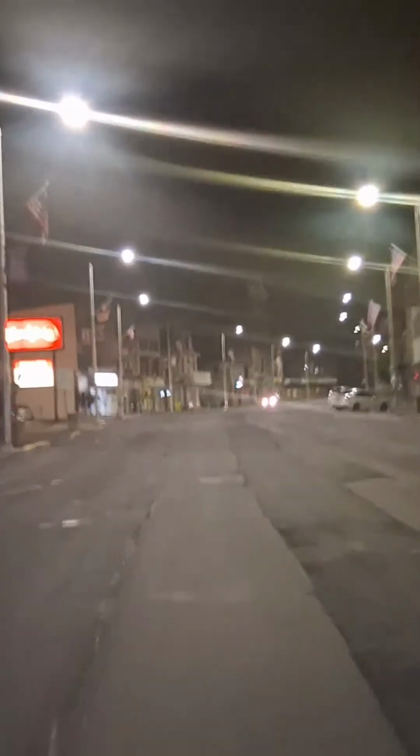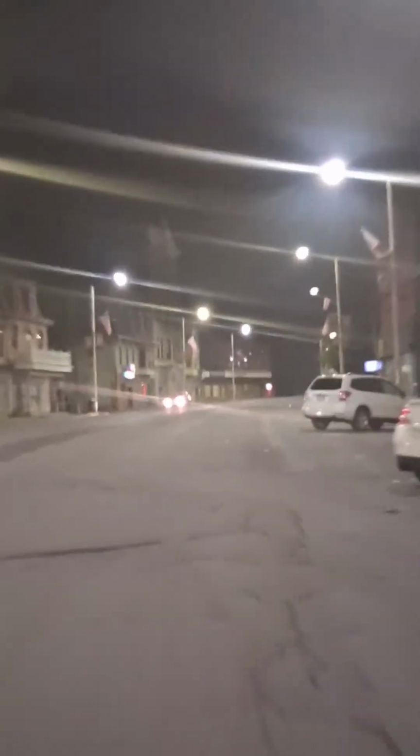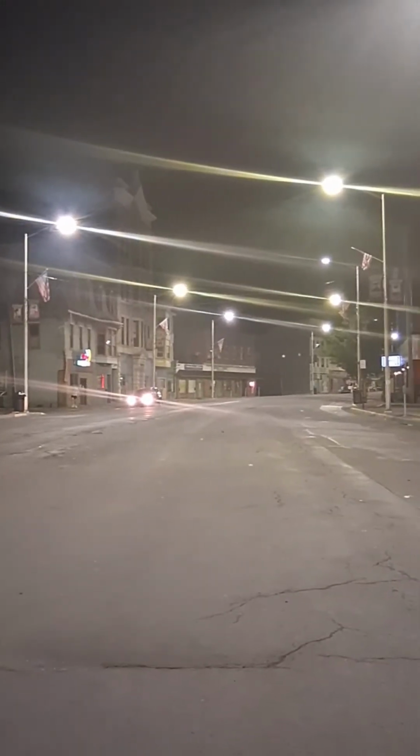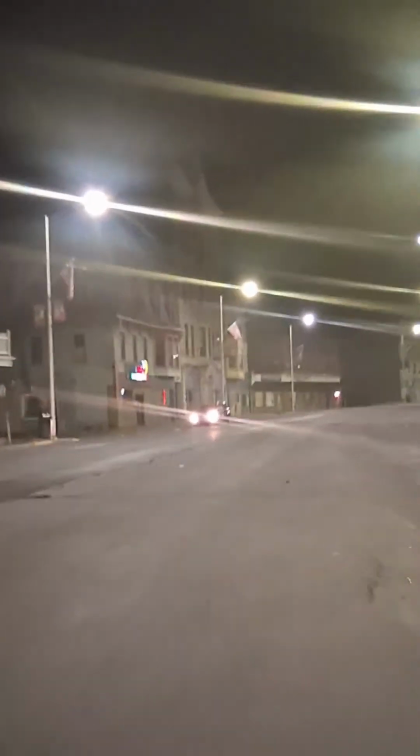Man, this darn road. I'm looking at the camera and how bouncy it is on it. It's so bright down here too. Look at all them lights. Right down the sidewalk. The sidewalk's really bouncy compared to the road.